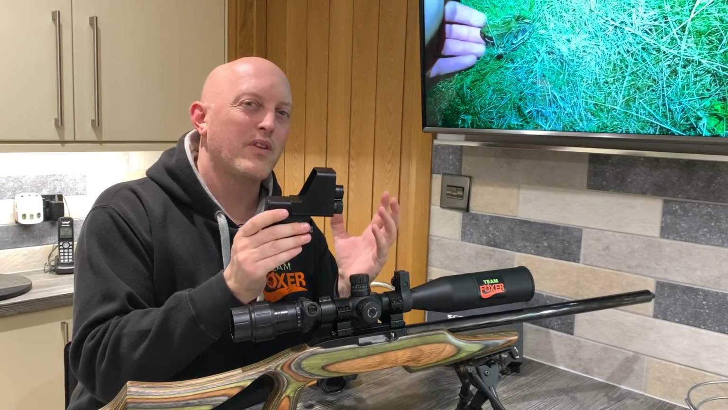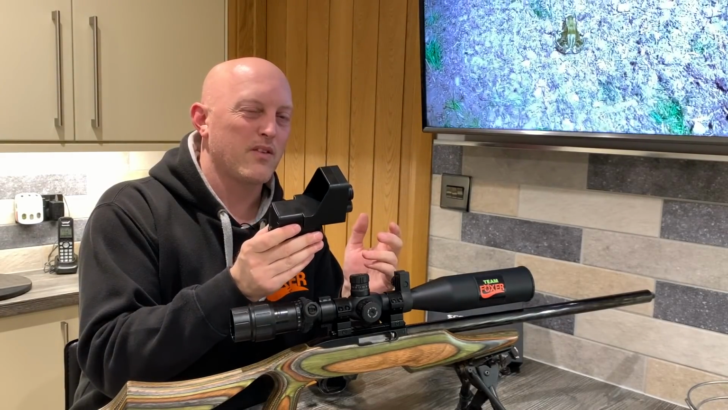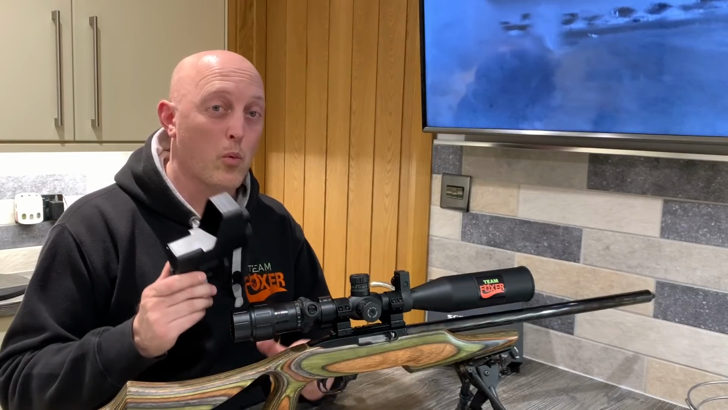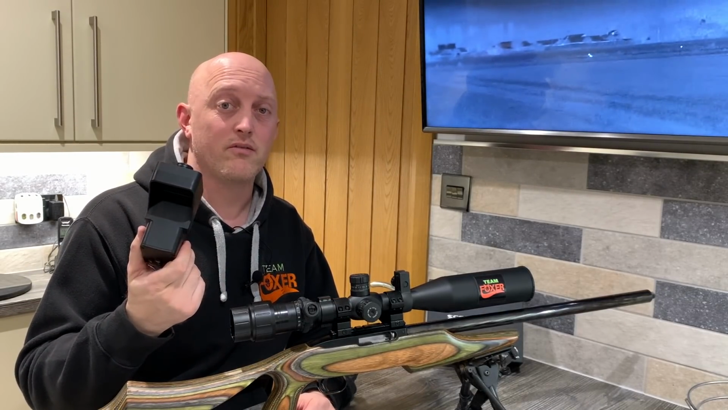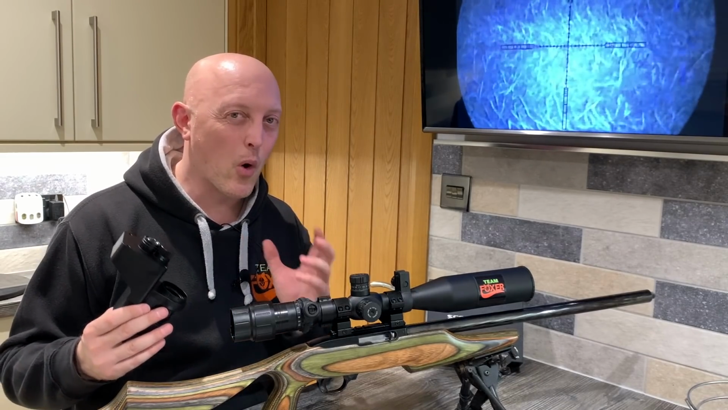Now, I didn't find it particularly useful as a spotter, so this is probably a good lead into the bits that are not so great about it. So number 1, as a spotter, not brilliant. The collar that it comes with, great idea, but it's not brilliant.